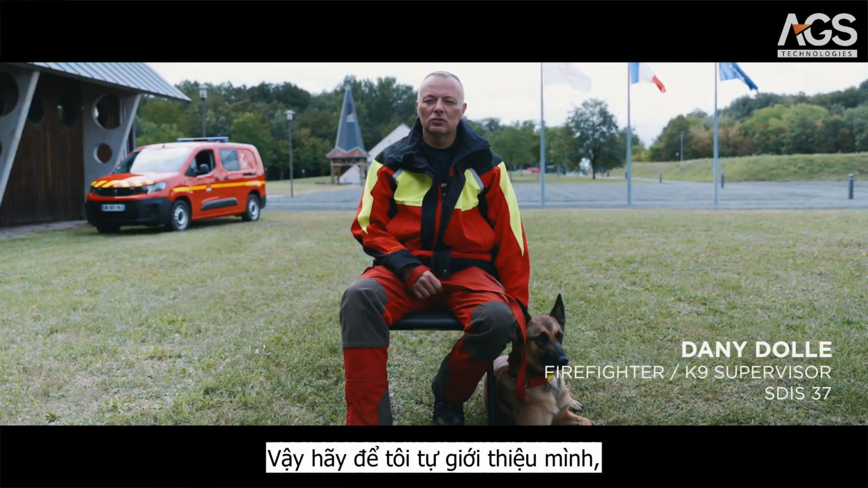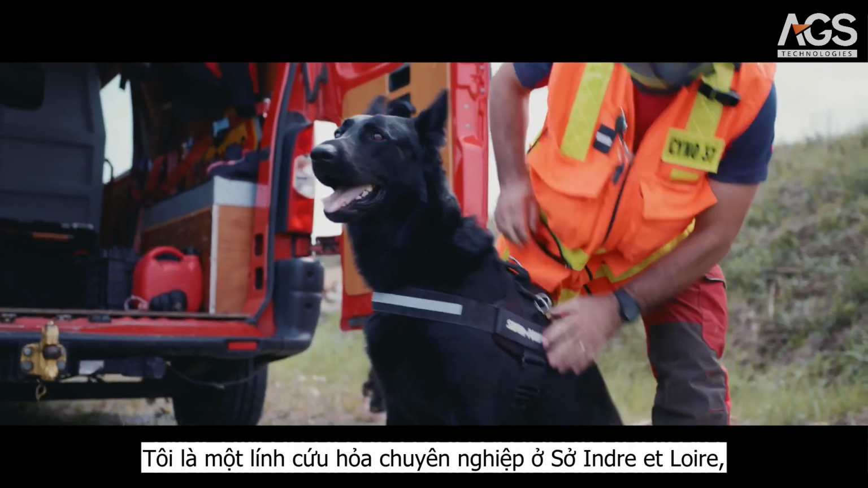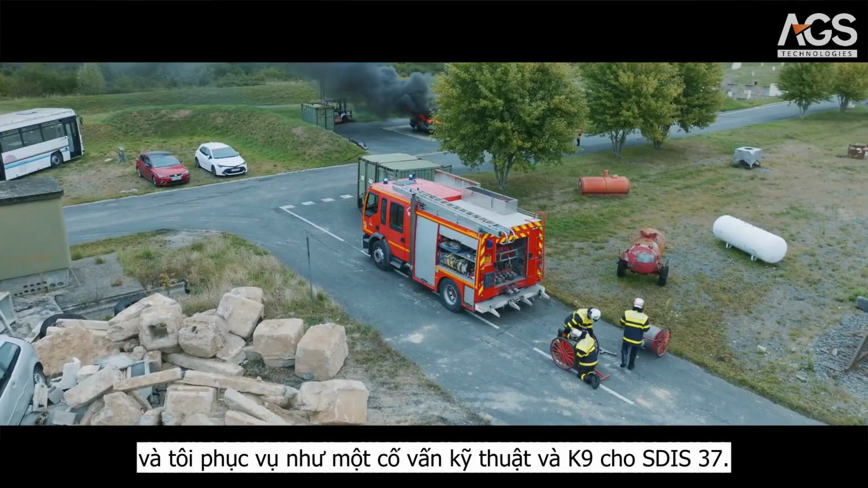So let me introduce myself, Chief Warrant Officer Danny Dolek. I am a professional firefighter in the Department of Indre-et-Loire, and I serve as the Technical and K9 Advisor for SDIS 37.